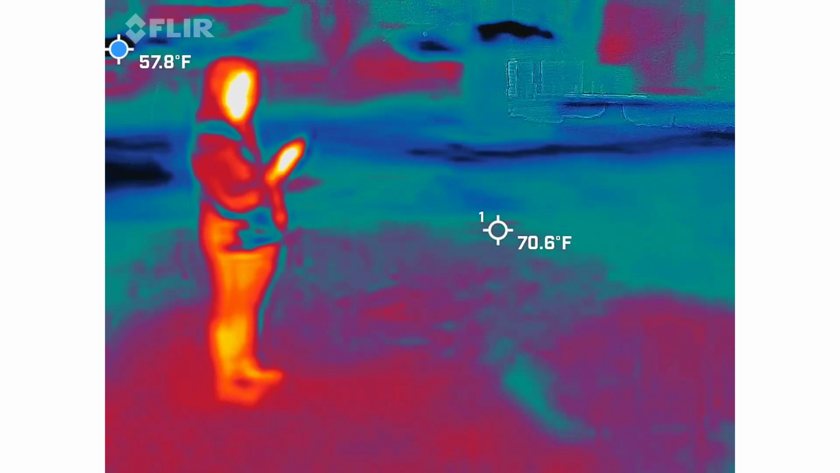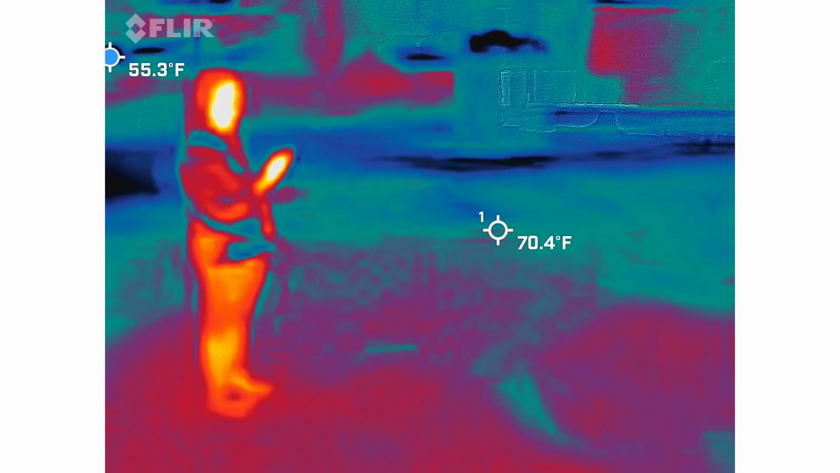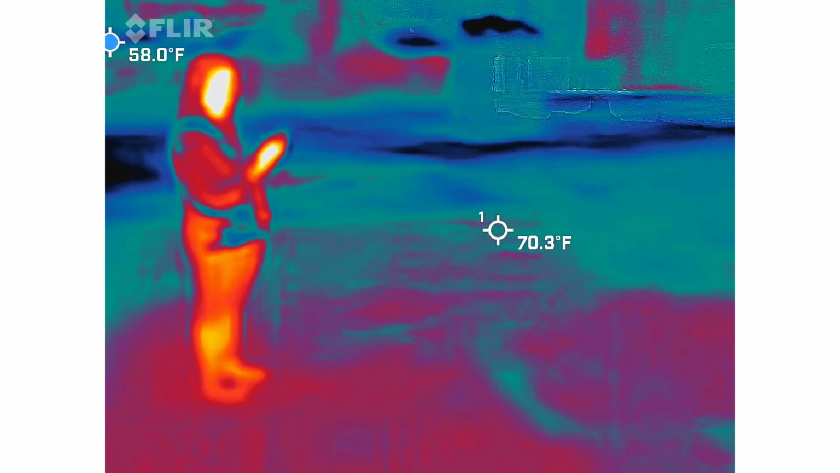Very respectable team here tonight. There are nights when I don't have purple. Respectable teams like purple. Mm-hmm.